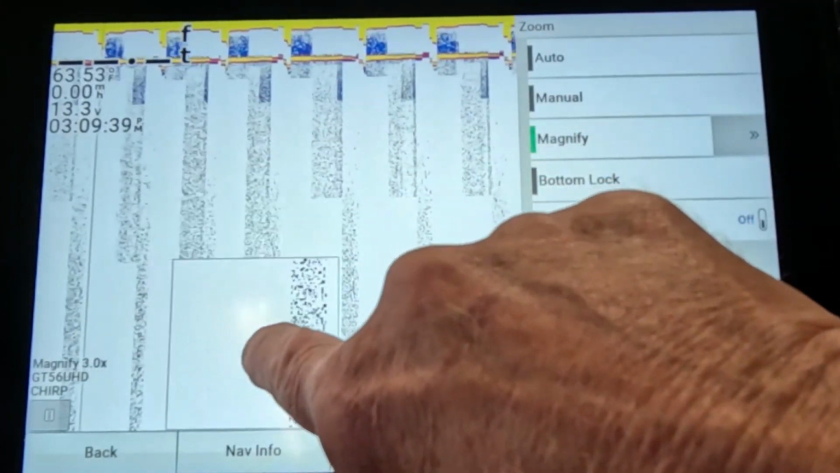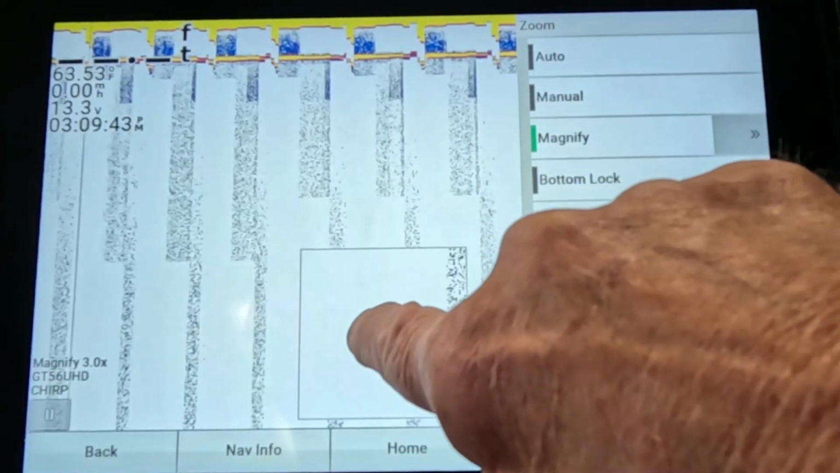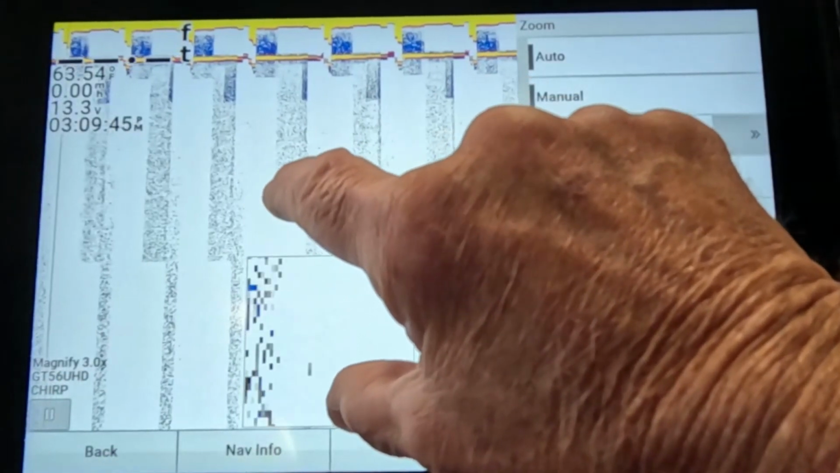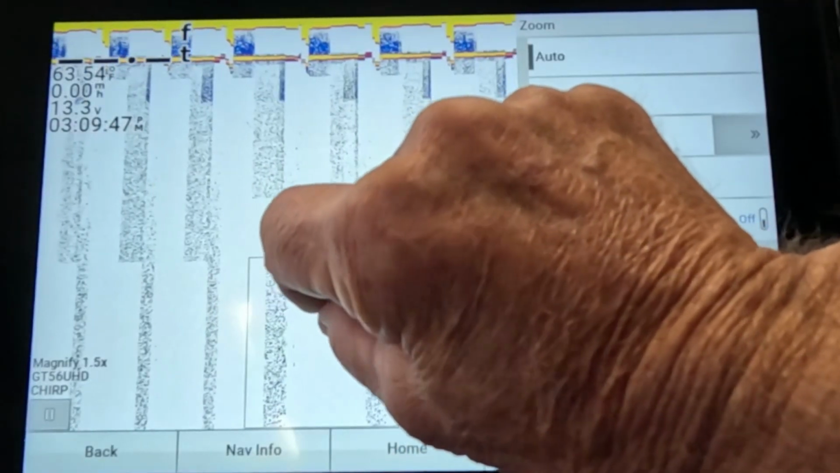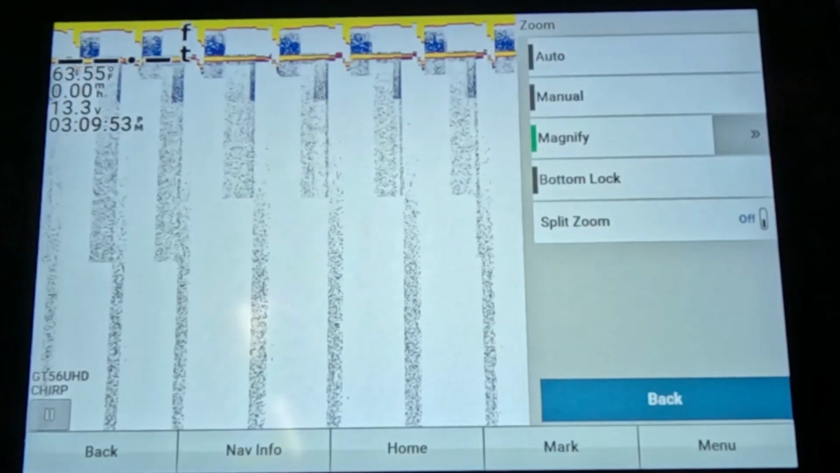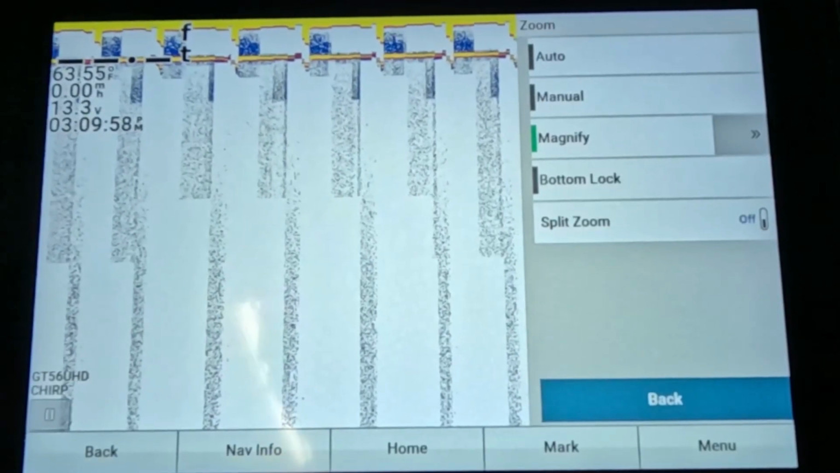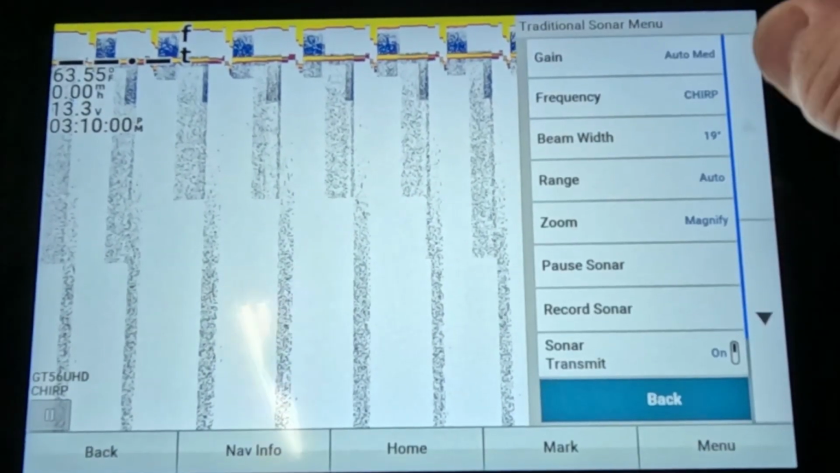See, it's zoomed. You can move this around wherever you want to zoom in on it at. And then you can zoom it up even bigger, or you can make it smaller. You can move it anywhere you want to, and you can just pinch it shut. So that's pretty cool. I really like that turned on, because if I see something I really want to zoom in on and take a good hard look at it, that's really important.